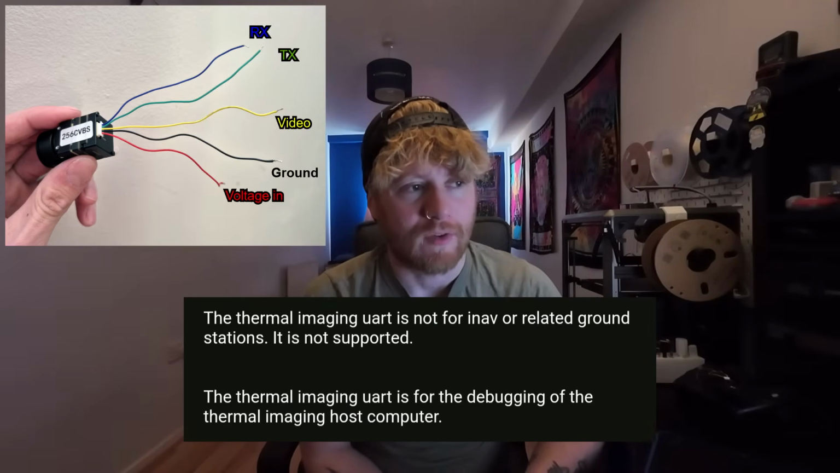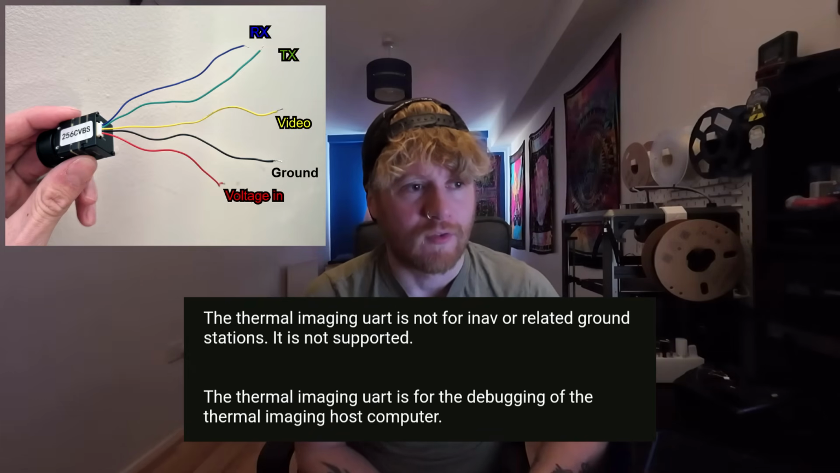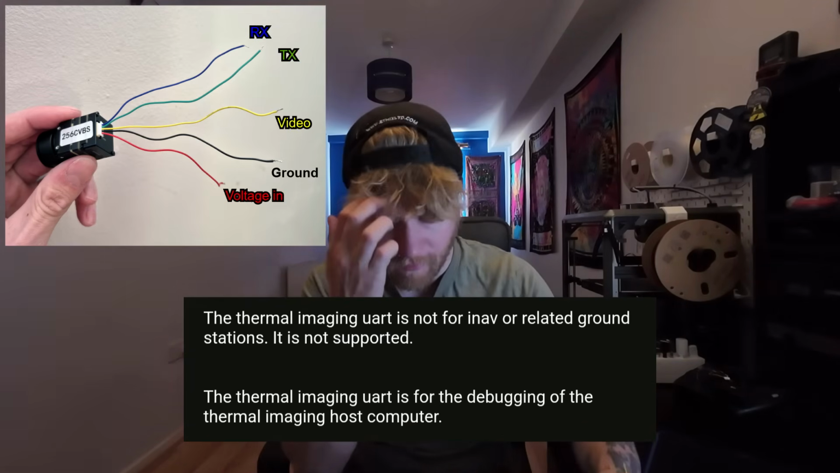Now, I'm not really sure what this UART control is all about. I did speak to AxisFlying and they say that it's not for connecting the camera to a flight controller or anything like that. It seems to be for debugging or programming with a bit of specialist software, which I don't have. So for my use case, I've just paid attention to the power wires and the video signal wires.